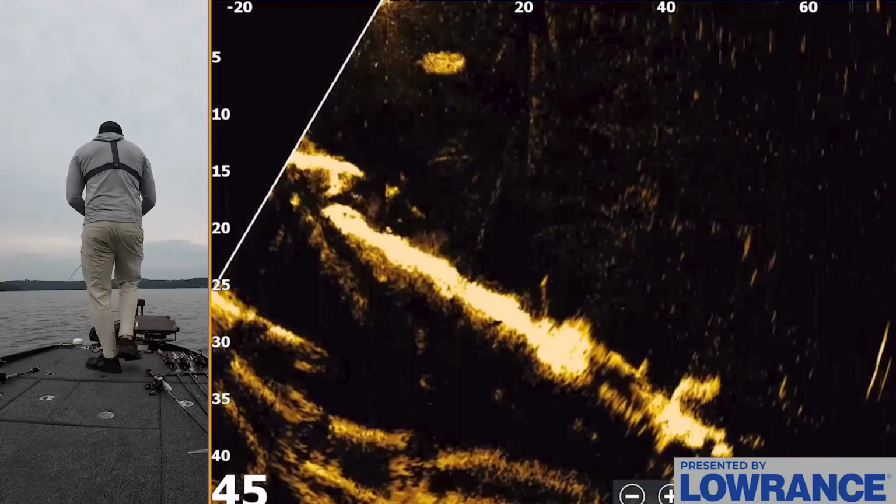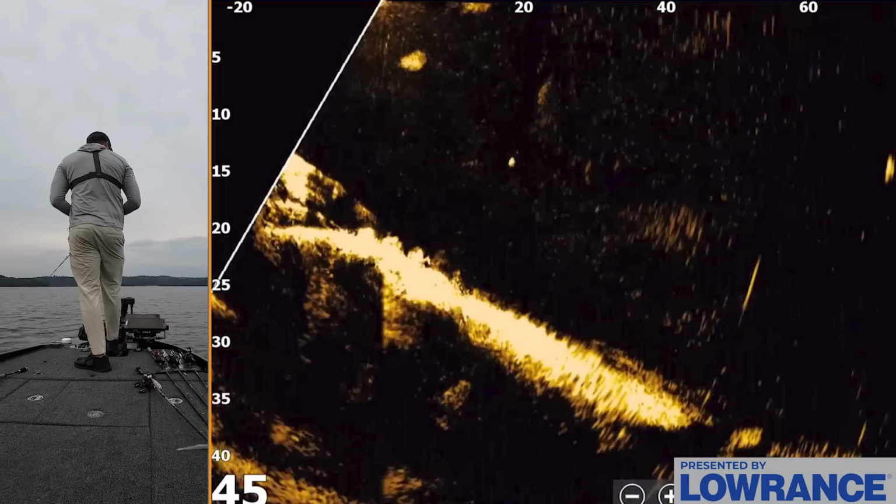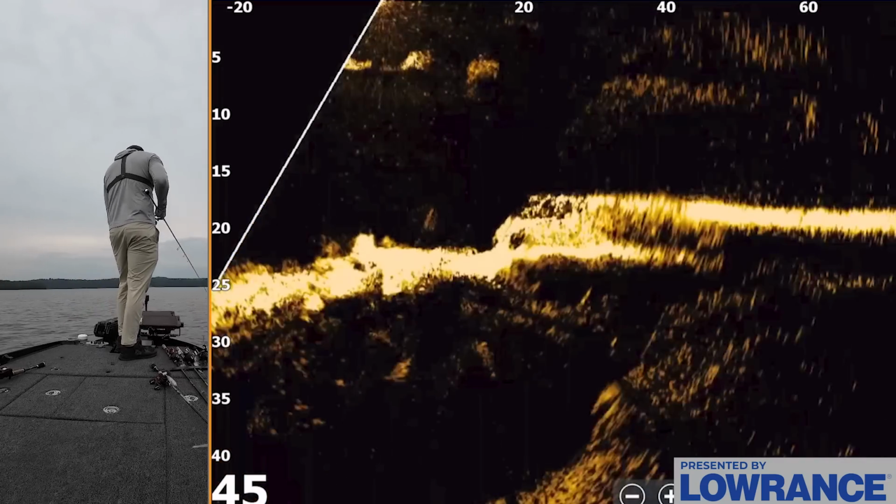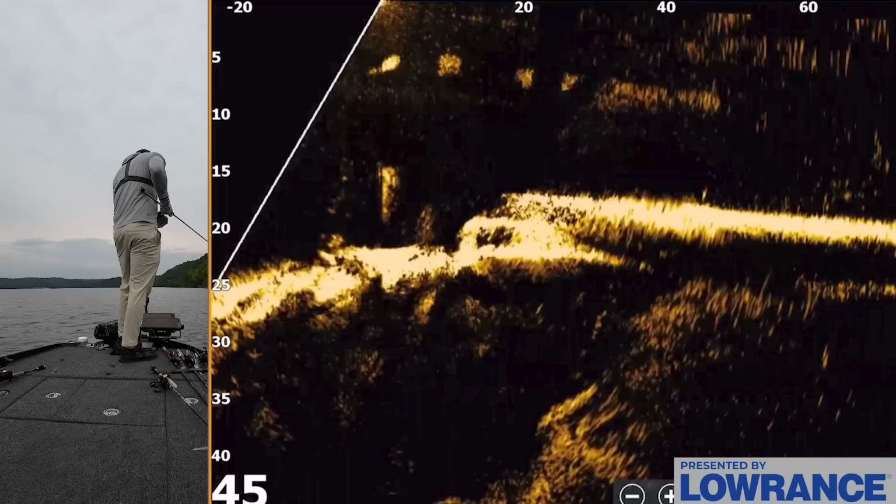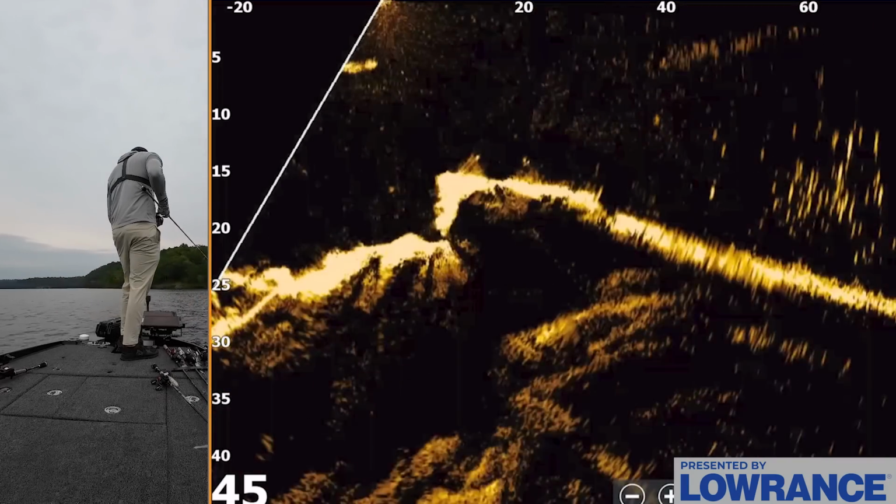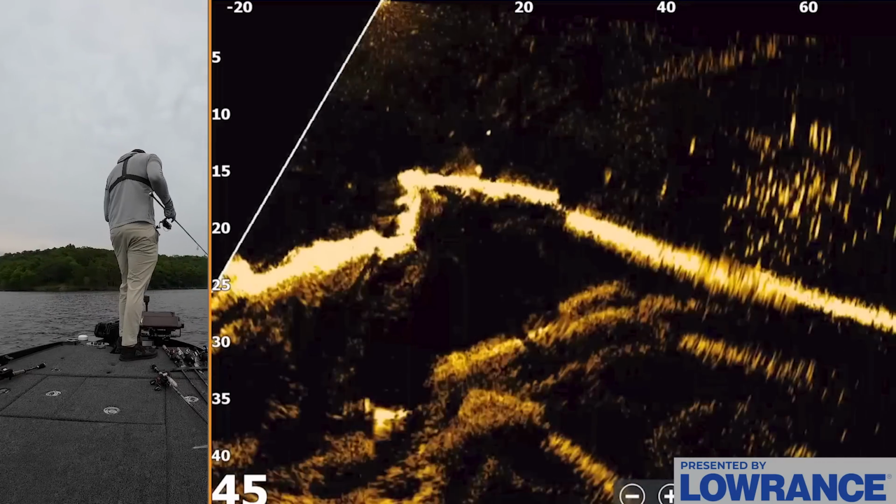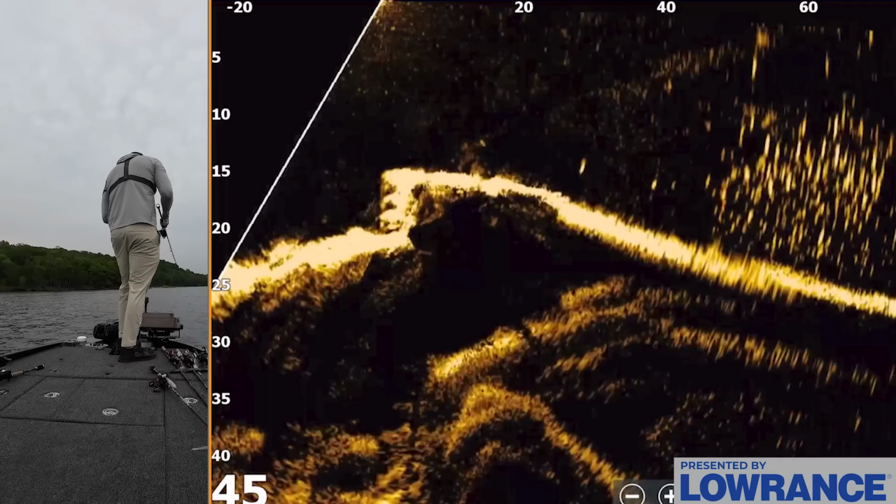But I do want to show you, if you have it, what it looks like. And we'll just get back over here. They're busting all around me. Again, I don't need the forward-facing by any means, but we do have this little ledge, or this drop, that we graphed. And there's that ledge right in front of me, about 40 feet out. Golly, there's so many of them here. And these fish are just roaming up and down this drop, chasing on the shad. So there's some bass right in front of me, 40 feet out. There's some smaller ones, there's some bigger ones.